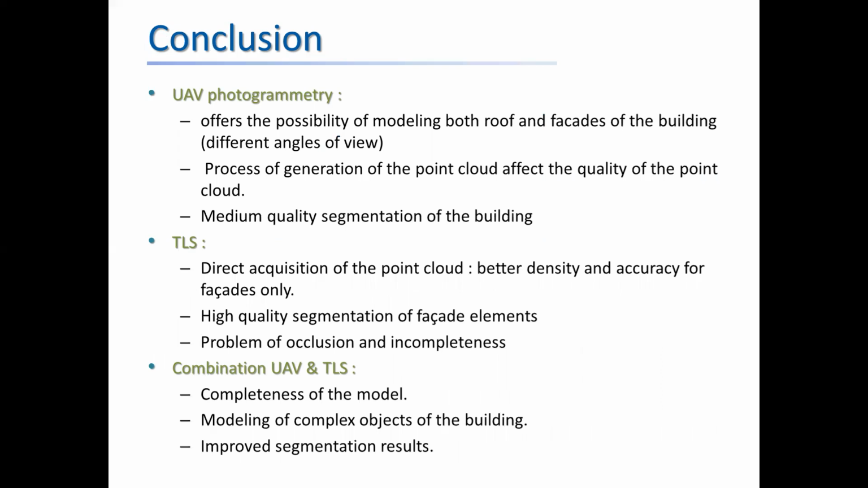In conclusion, our work consisted in the evaluation of the 3D modeling and the extraction of structural elements from point clouds from two technologies, drone photogrammetry and terrestrial laser scanning, as well as the evaluation of the contribution of their integration. Each technique has strengths and limitations. The integration of the two technologies improves the completeness of the coverage, which allows the modeling of the complex objects of this building.